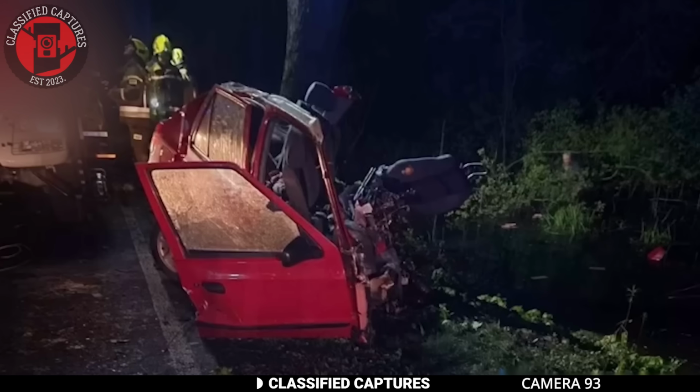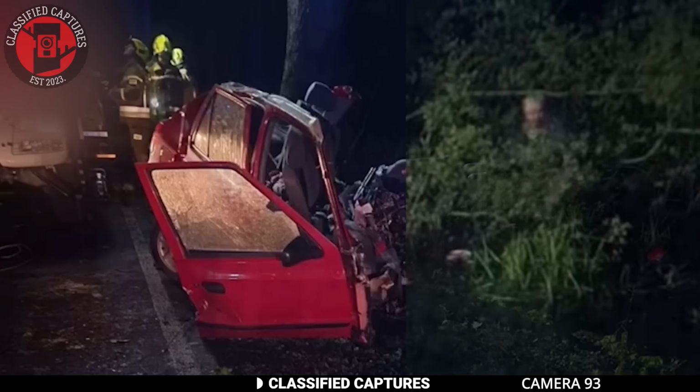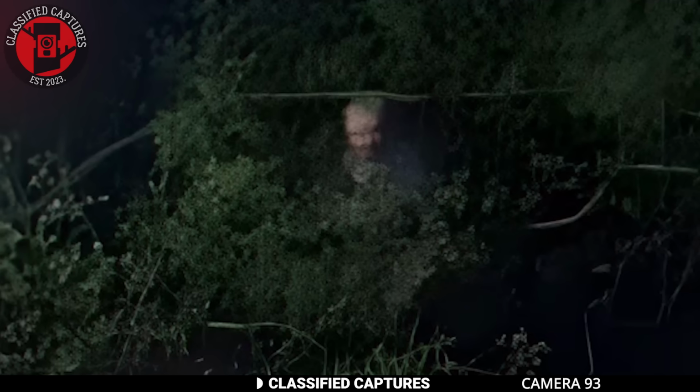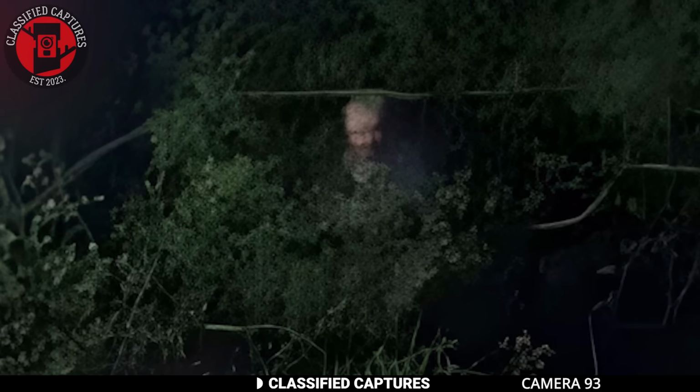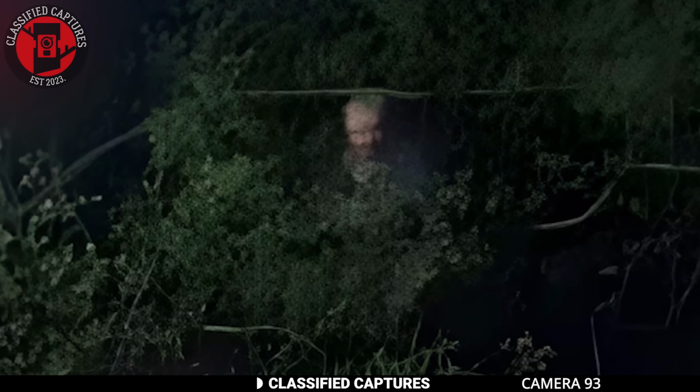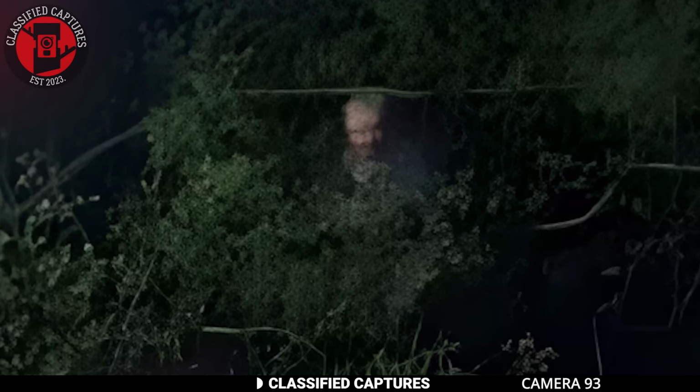There have been many instances where people claim to see figures of the deceased or even the Grim Reaper lingering near accident sites. Some believe these sightings are spirits of those who lost their lives, while others think these entities are drawn to tragedy. However, this particular image is different. No one knows exactly what this face belongs to. There are some who also speculate that it could be a mischievous entity that played a role in causing the accident. Others believe it's just a case of pareidolia. What do you think?